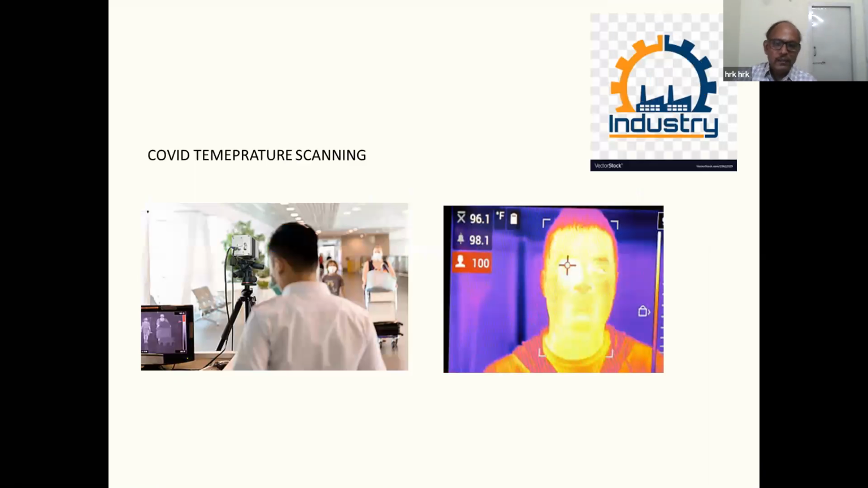And nowadays, as told earlier, even non-contact COVID temperature scanning uses thermography. Advanced systems monitor each person's body temperature, and whenever it is high, they give an alarm and warning, monitoring continuously and giving results continuously.